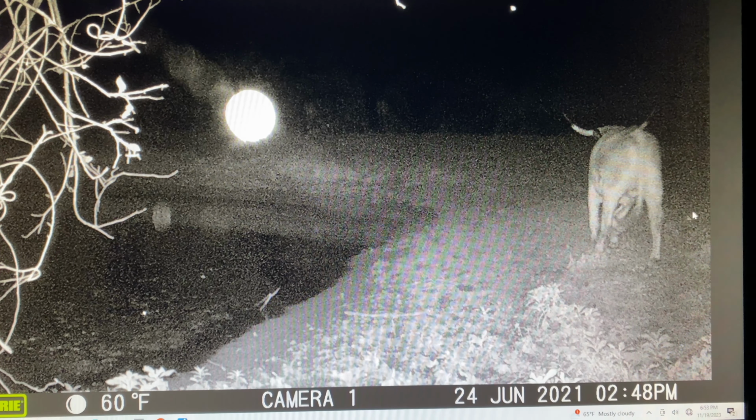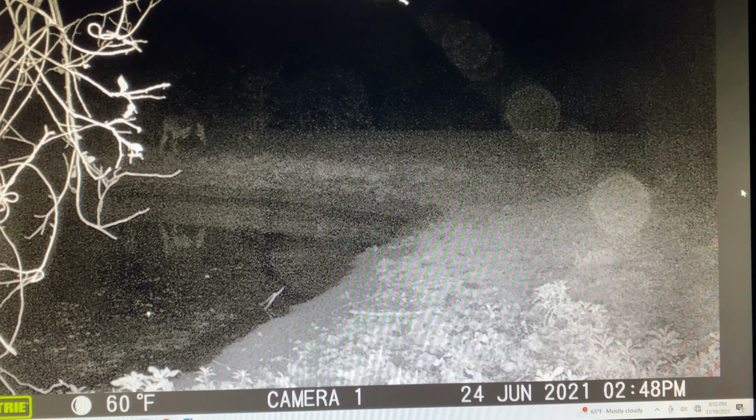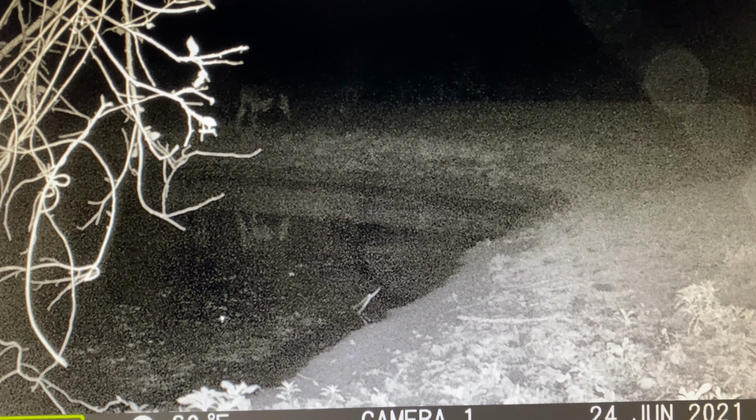And I know the time's wrong, but you can still tell less than a minute elapsed before these 2 photographs were taken.